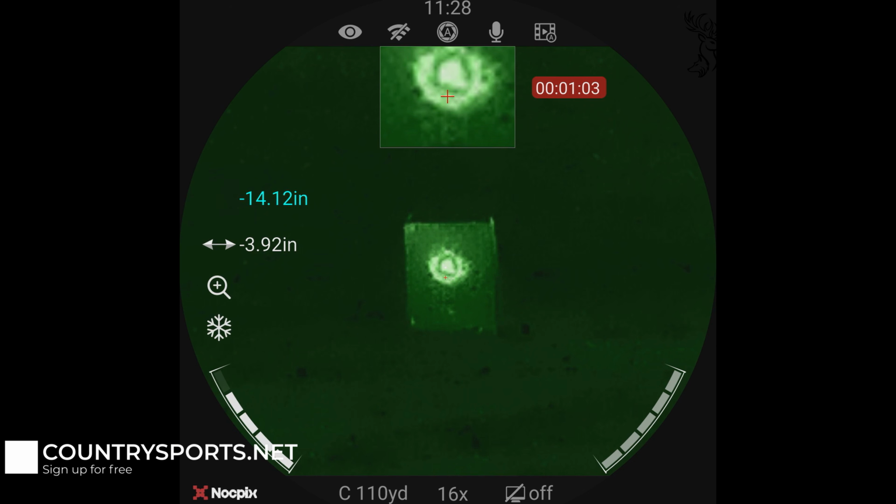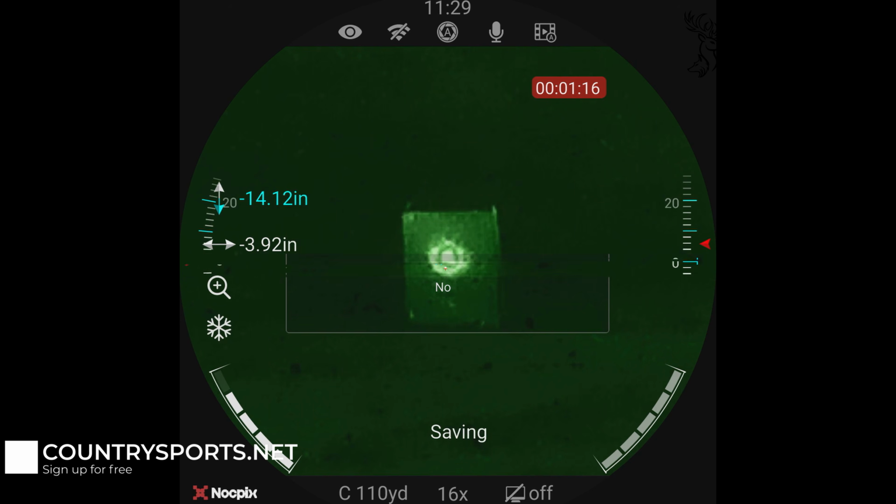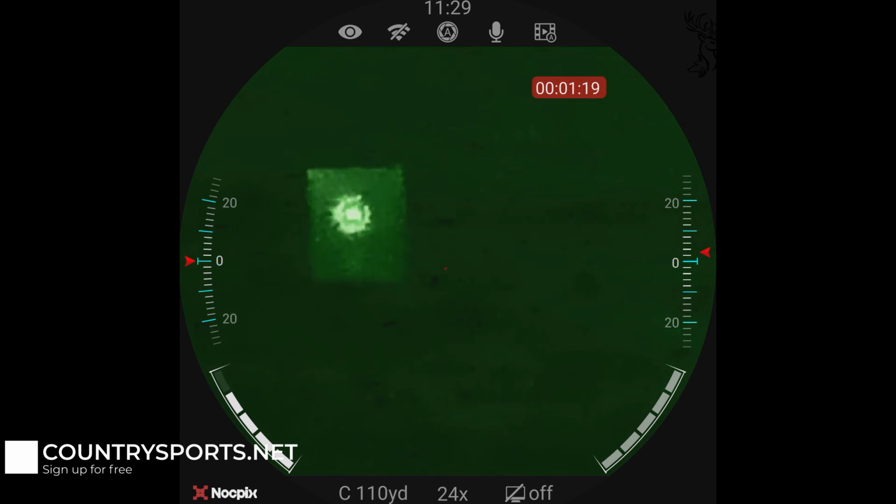I'm not going to go too many. I reckon probably we'll try it there. We can always move it a bit more. Okay, right. So then we press and hold. It comes up. Do you want to keep these settings? Yes. Saving. Done. Right.